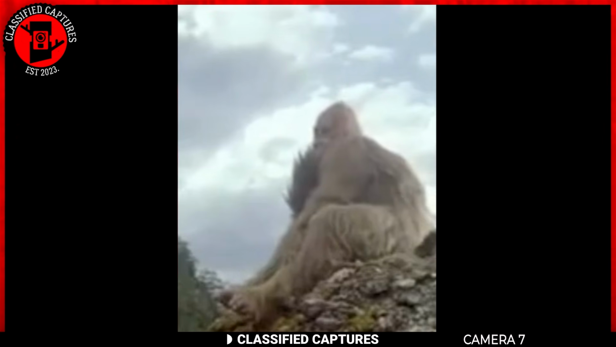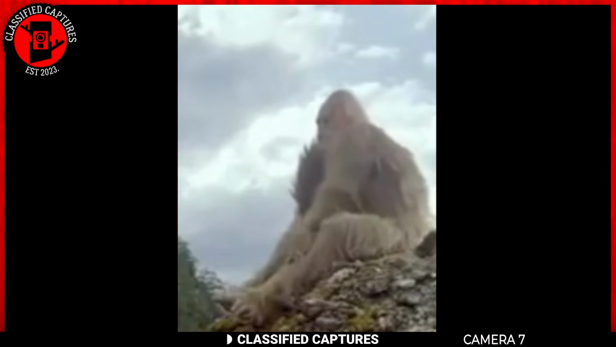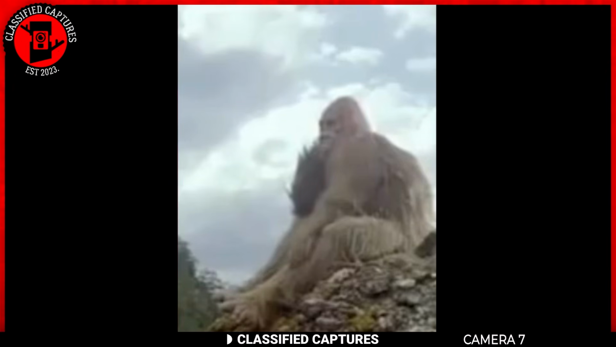The sighting has stirred up quite a bit of speculation. Could this be an extremely rare version of the elusive Bigfoot, an albino variant? Many people have shared their theories, but no one has come up with a definitive explanation. What do you think?